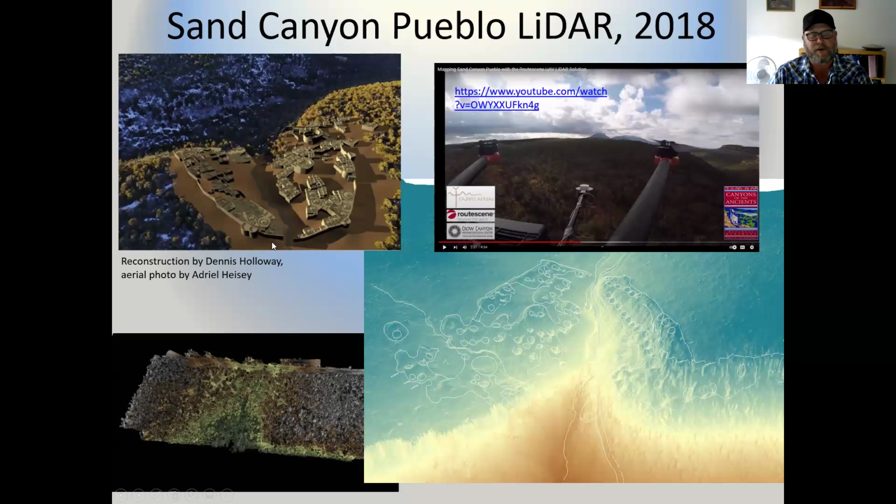A lot of work was done at Sand Canyon Pueblo. The Sand Canyon project ran from about 1983 to 1993, but much of the work was done in the late 80s and early 90s, where some individual kivas and room suites were tested, though the excavation was really pretty limited. As you can tell in this image, shot from the drone that was collecting the LiDAR, there are a lot of trees out there.